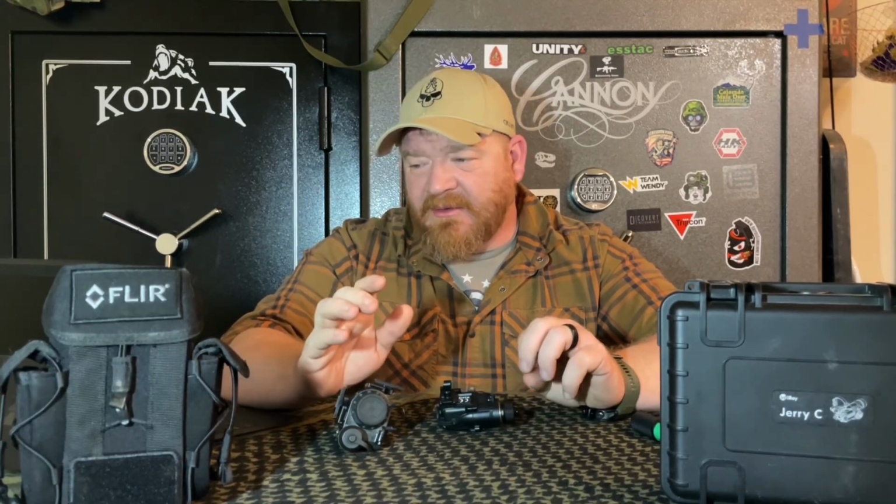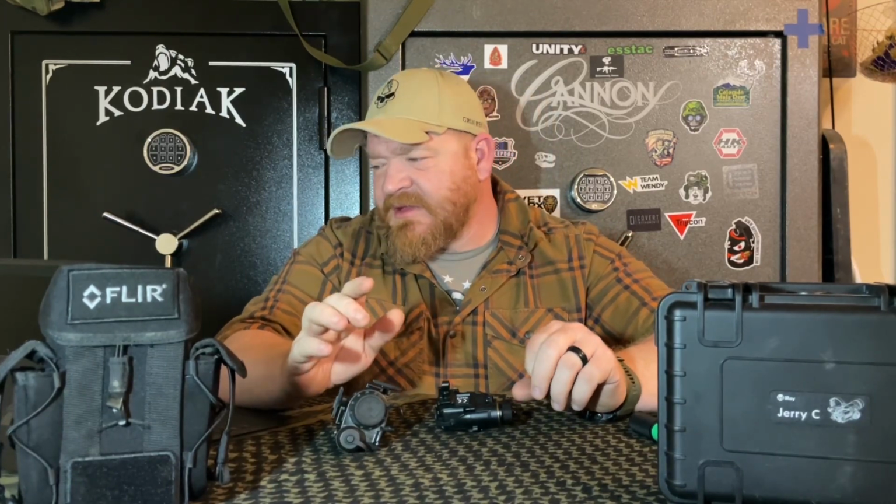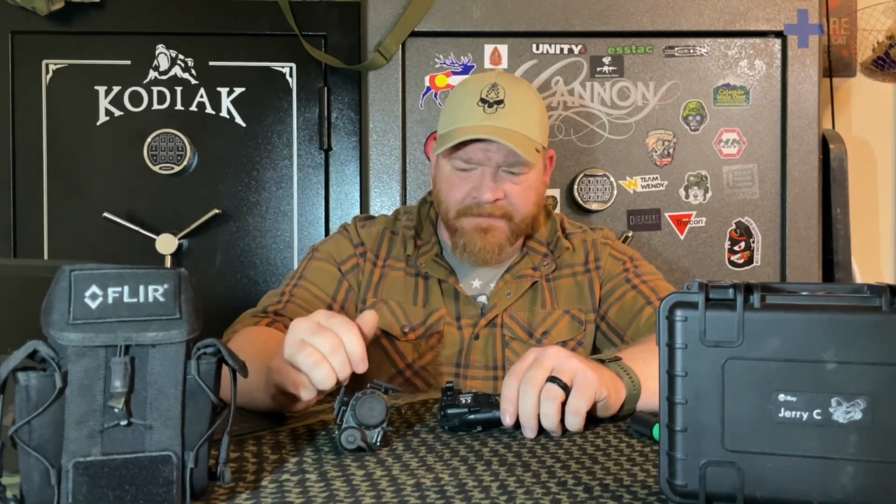Jerry C did go a little bit further into detail in being able to give you distance for objects, which is going to say that you can detect a heat signature for an object out to 1,472 meters. You can recognize what kind of object it is out to 368 meters and identify that object at 184 meters and closer.